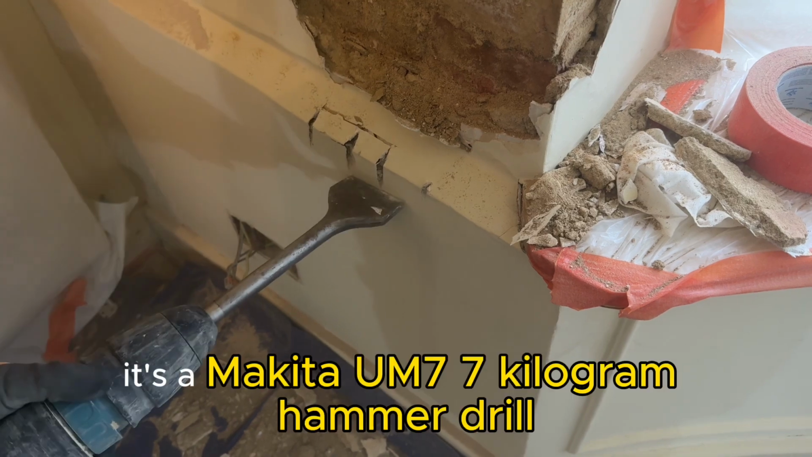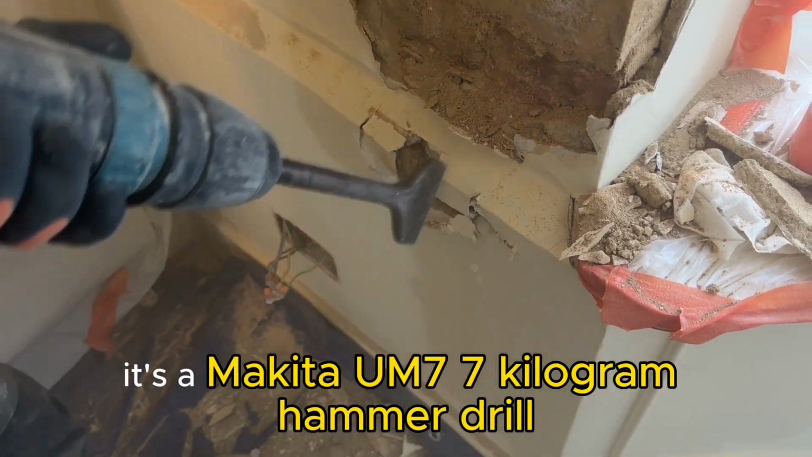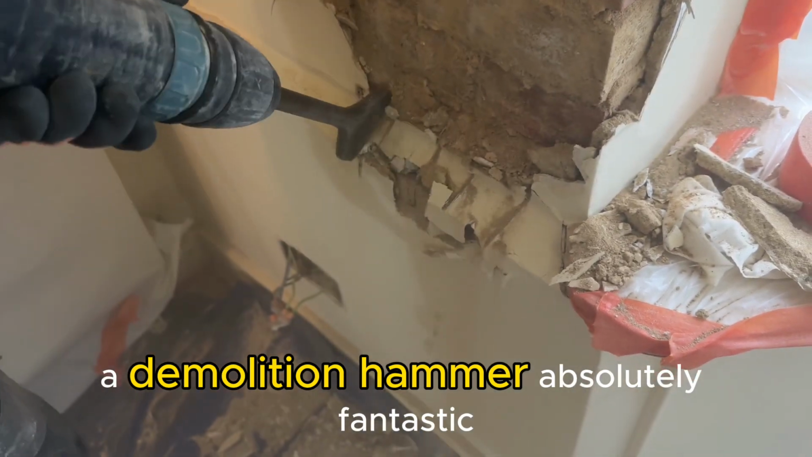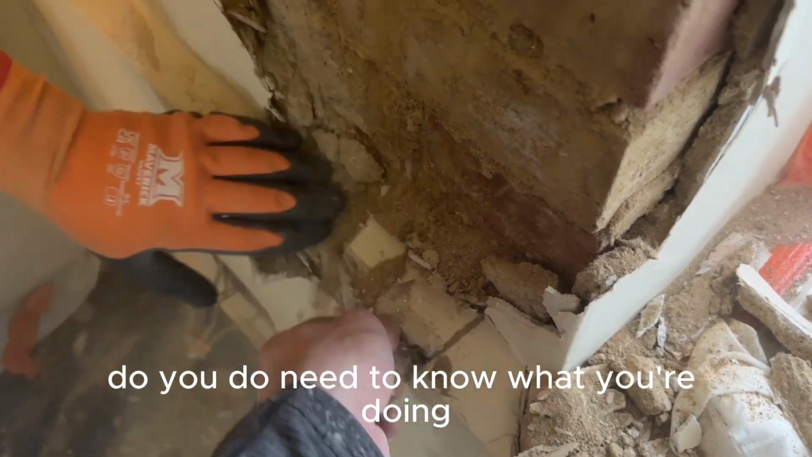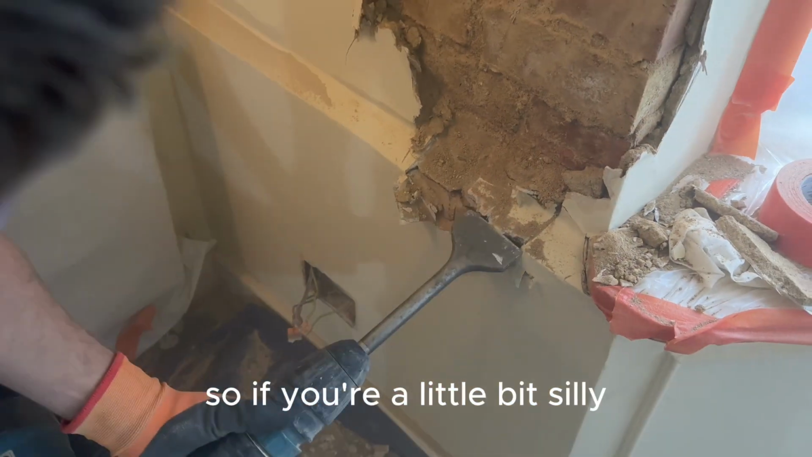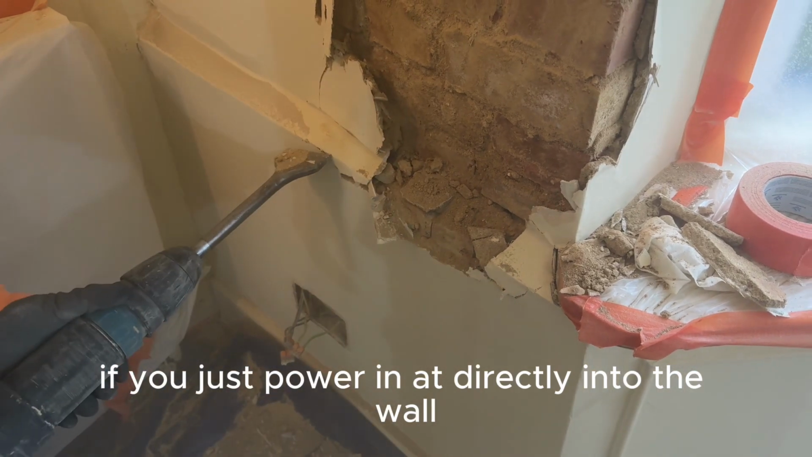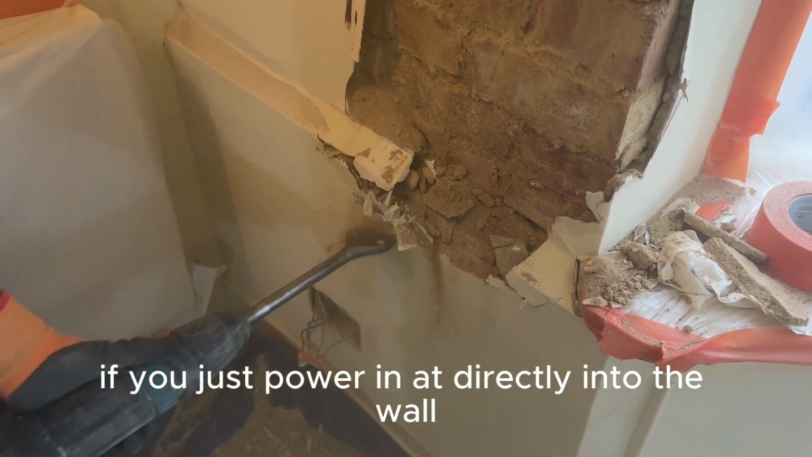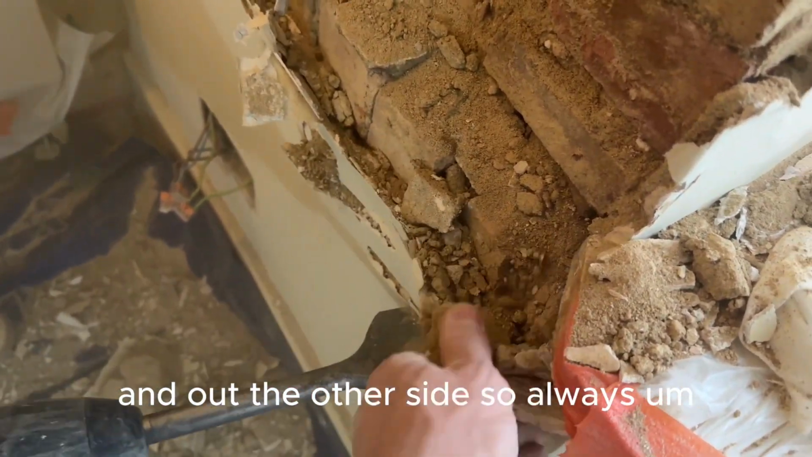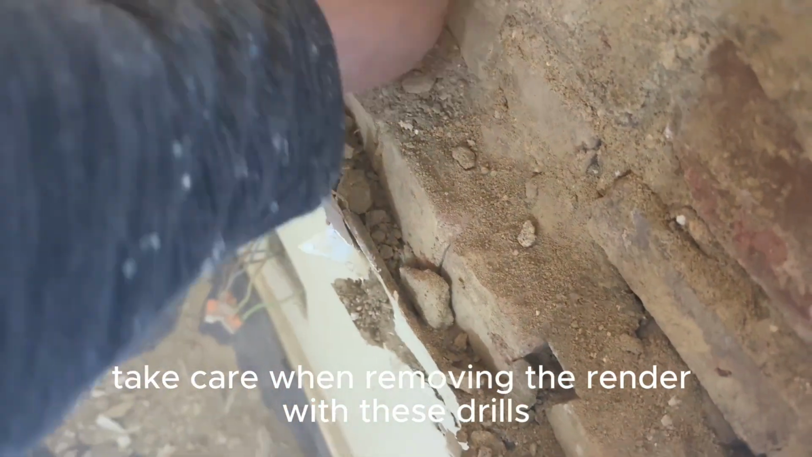That hammer drill, it's a Makita 7 kilogram hammer drill, a demolition hammer, absolutely fantastic. You do need to know what you're doing because it has got an oomph behind it. So if you're a little bit silly, or if you just power directly into the wall, you may find you're going through the brick and out the other side. So always take care when removing the render with these drills.